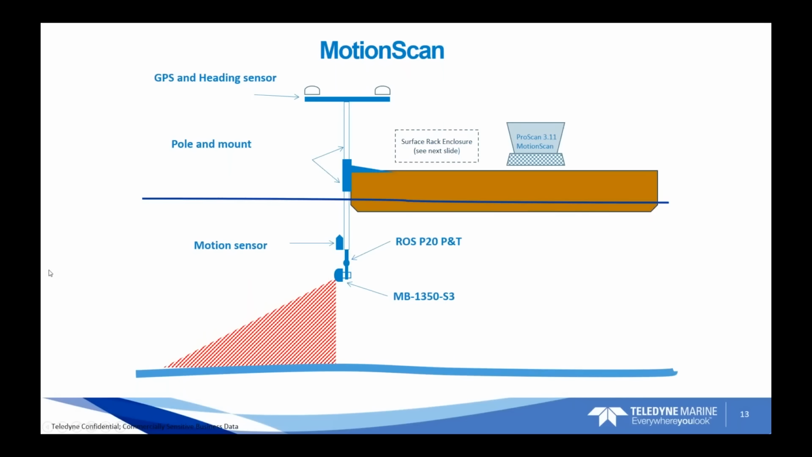So touching base a little bit, moving forward on the motion scan portion, the motion scan portion provides you the capability to integrate the GPS heading sensors, mount the system onto a pole, and add a motion sensor onto the system. And then we have the sonar pan and tilt on the bottom.